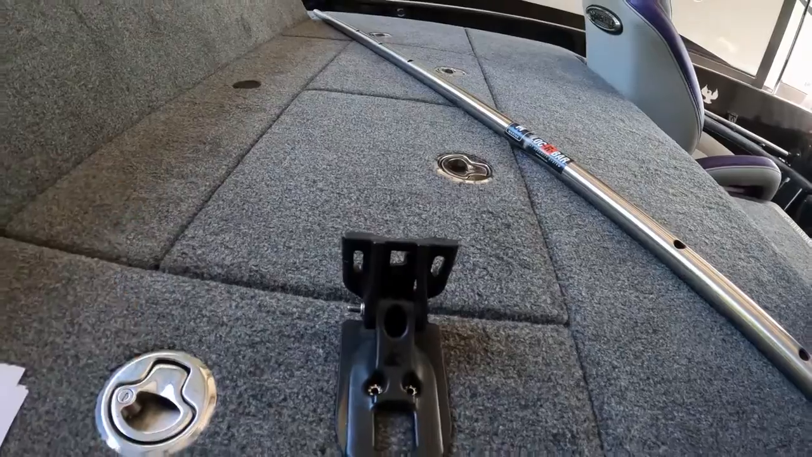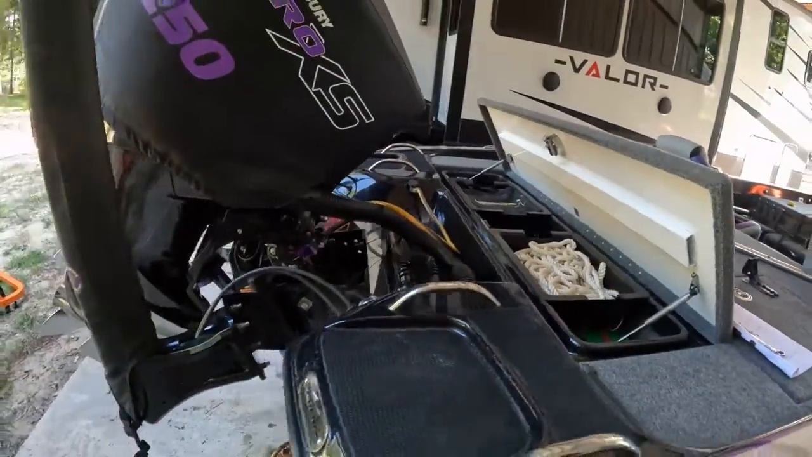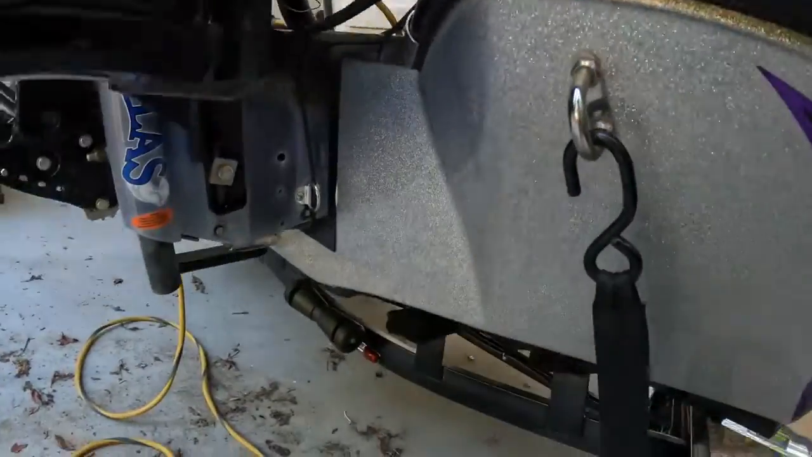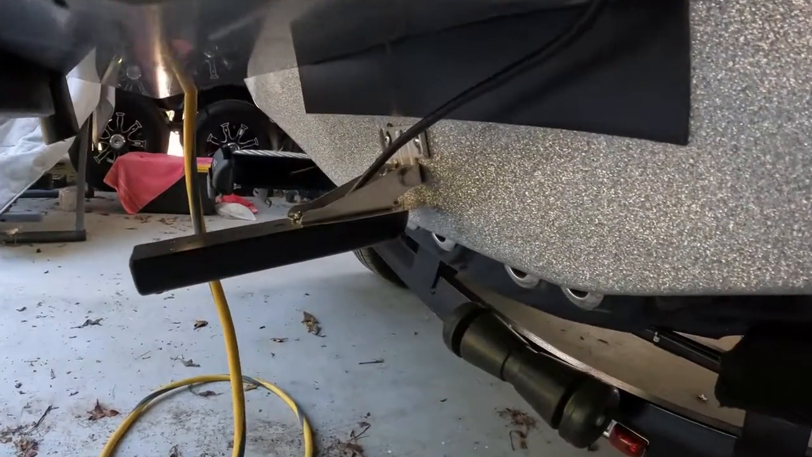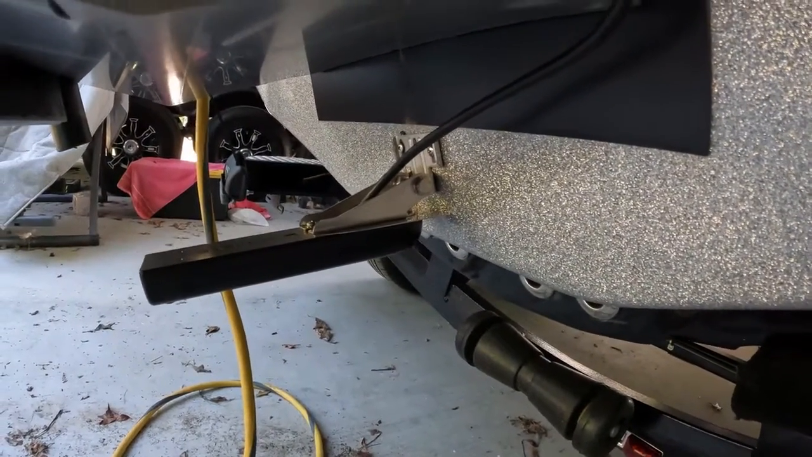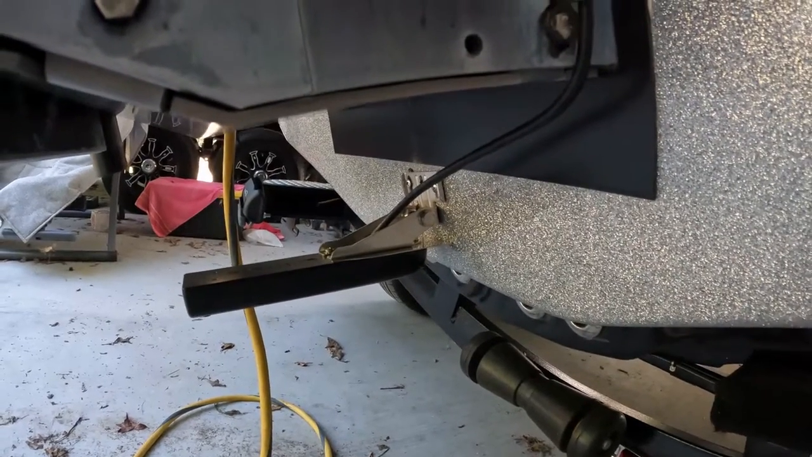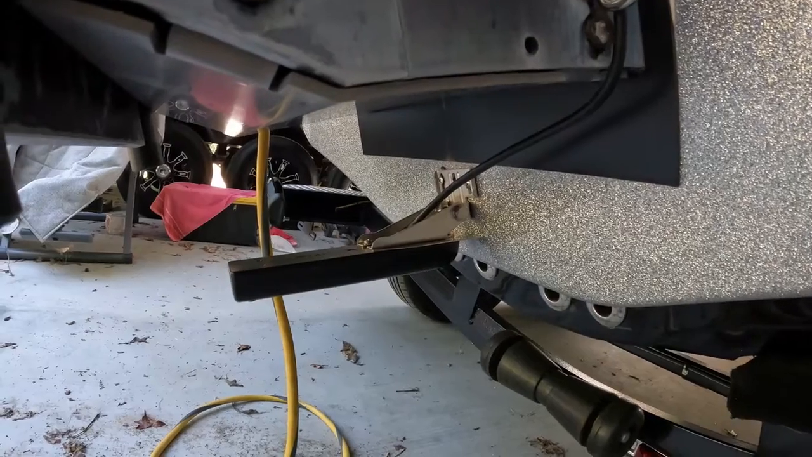So what I did is went on Amazon, which it is what it is, and I found Garmin makes what they call a heavy duty transom mount, and it is metal. So I have replaced that, put it back together, reattached it. Problem still remained.